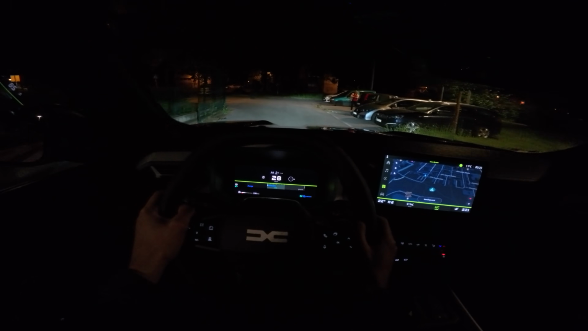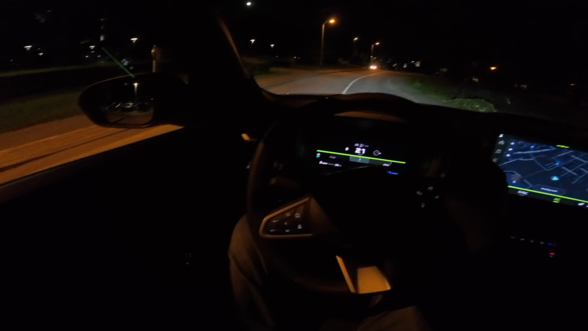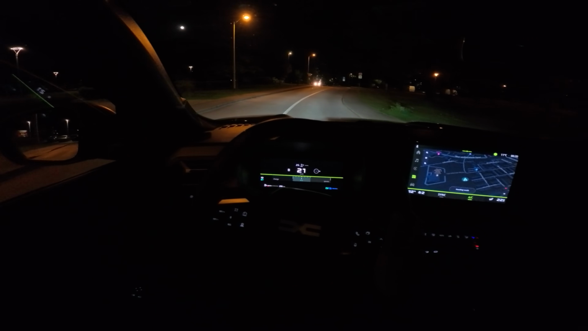Now the battery's mostly charged, and we're driving in EV mode at low speed. There's the pedestrian warning here. If I lower the window, you can hear that.